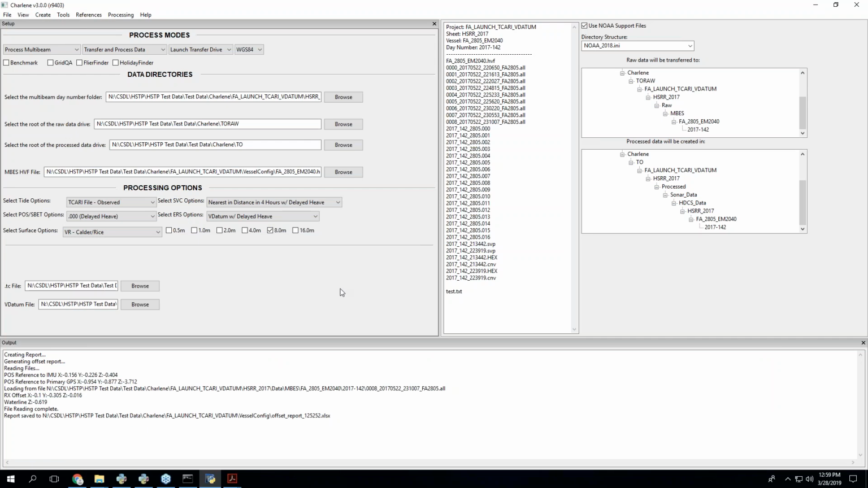There's some better news, at least. There was a long-standing problem with Charlene 2.0 in which you would create a new project in Charlene just by processing your first day, and then you would come in, and your project coordinate system would always be WGS 84, because Charlene, when it converts, doesn't have control over the project coordinate system. Well, they added something in 11, so you shouldn't have that problem anymore. You should no longer have to go in and change your coordinate system of the CARIS project after you process your first day.